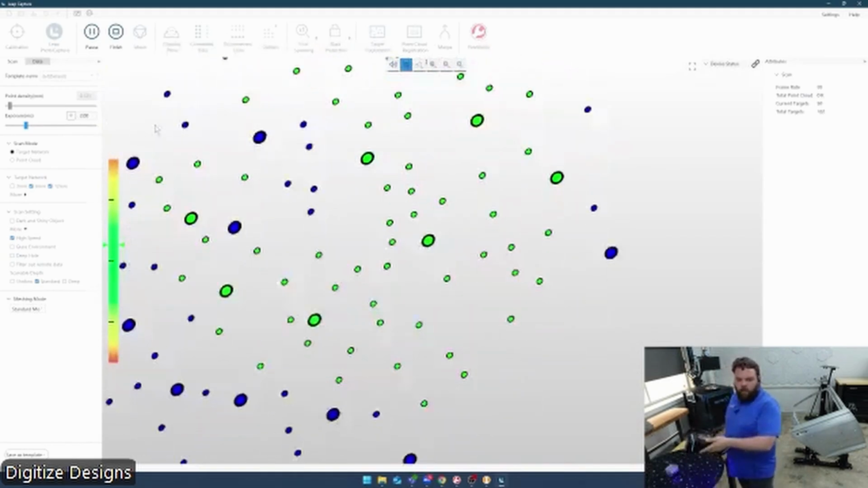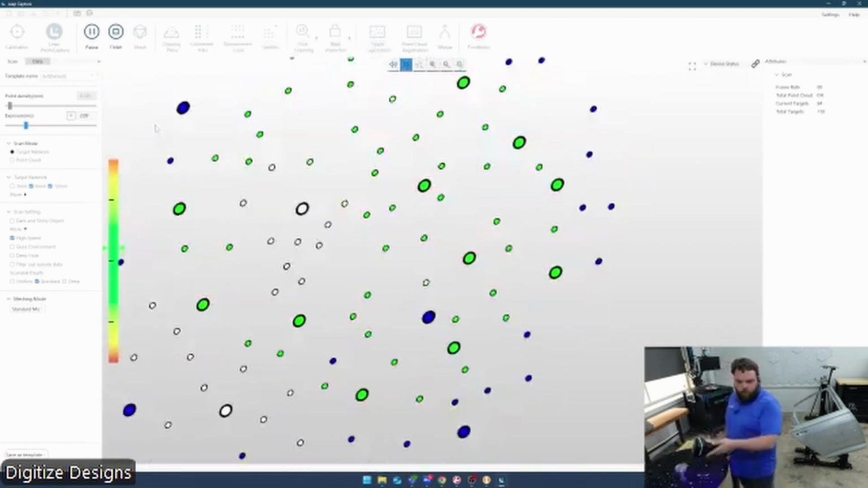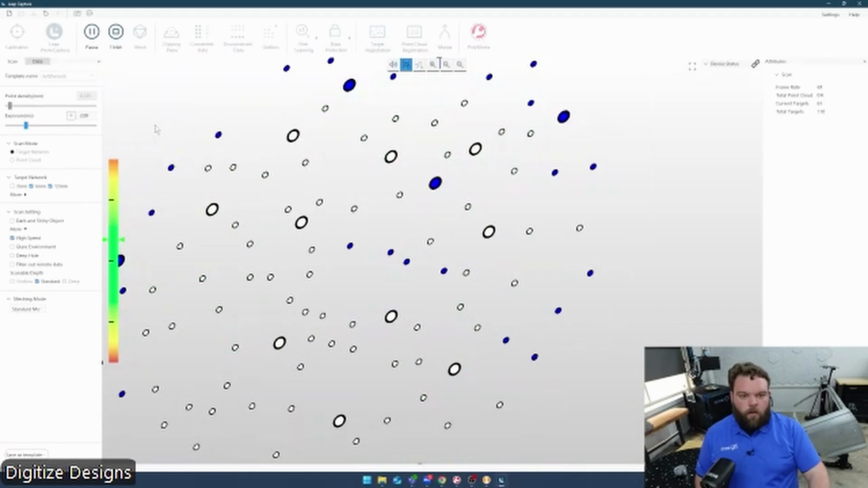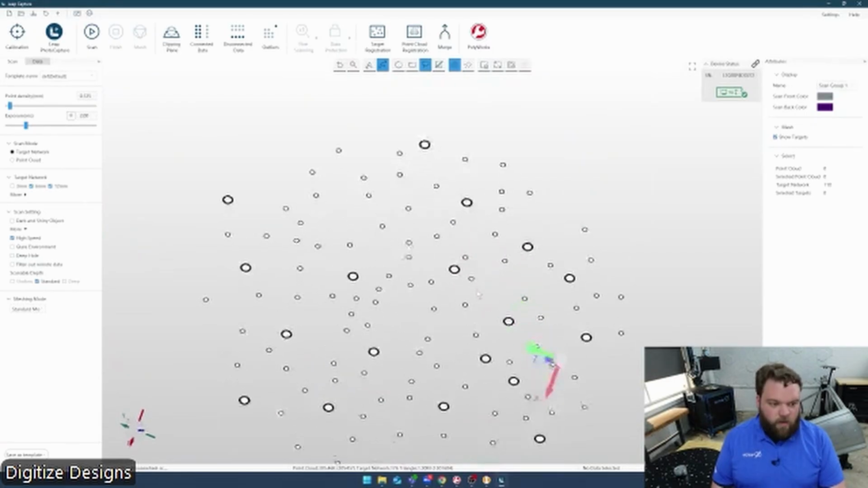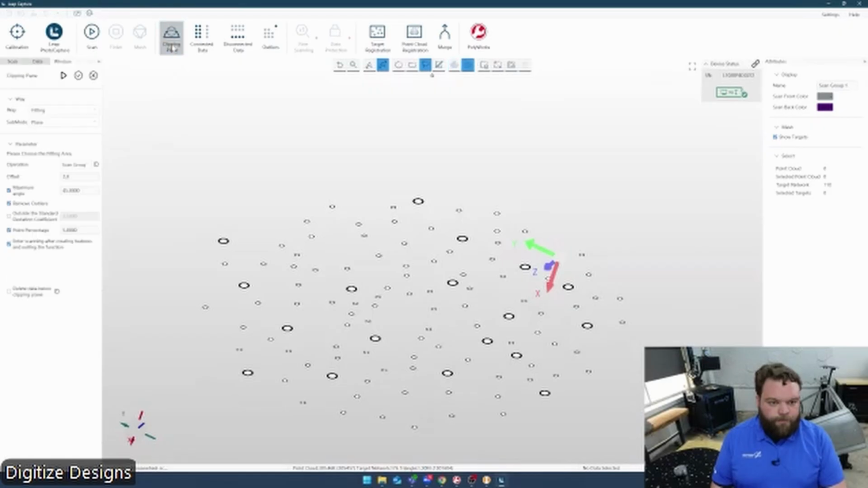We'll scan that and take a look at the level of detail we're able to capture. So I mentioned the target capture process. That's what that looks like really quick. Just a few seconds of making sure the scanner can see the targets that you want to capture. Let's open another clipping plane.